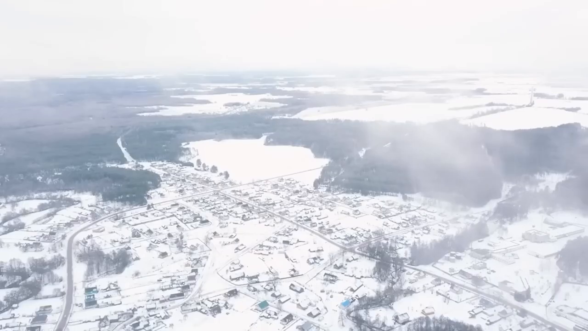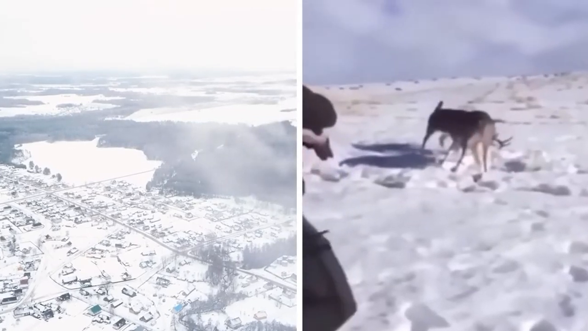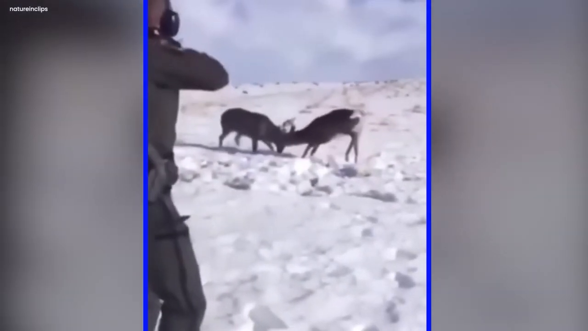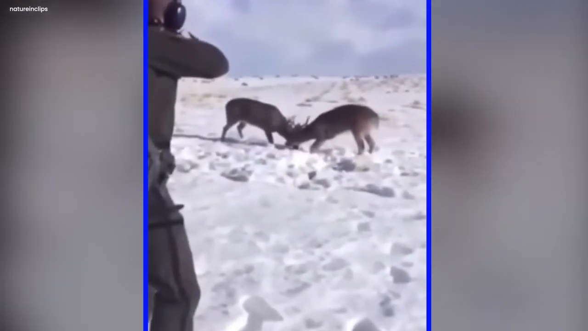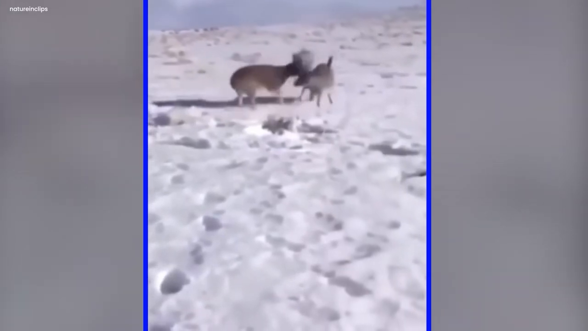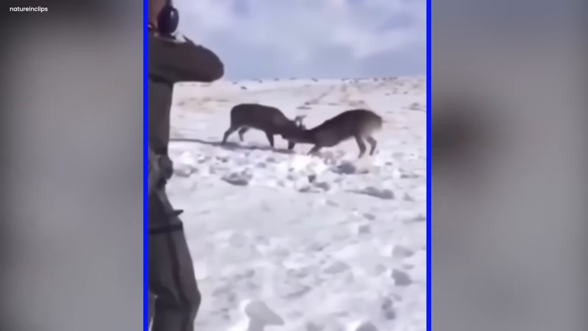Mysterious rescue. In a cold, snowy place, two big bucks were stuck because their antlers got locked together. They tried really hard to get free. It was like they were doing a strange, dangerous dance in the frozen quiet. Then a person who takes care of the park showed up. Maybe the play between the bucks called him. He wore warm clothes and looked serious. He had a powerful tool with him, a gun.